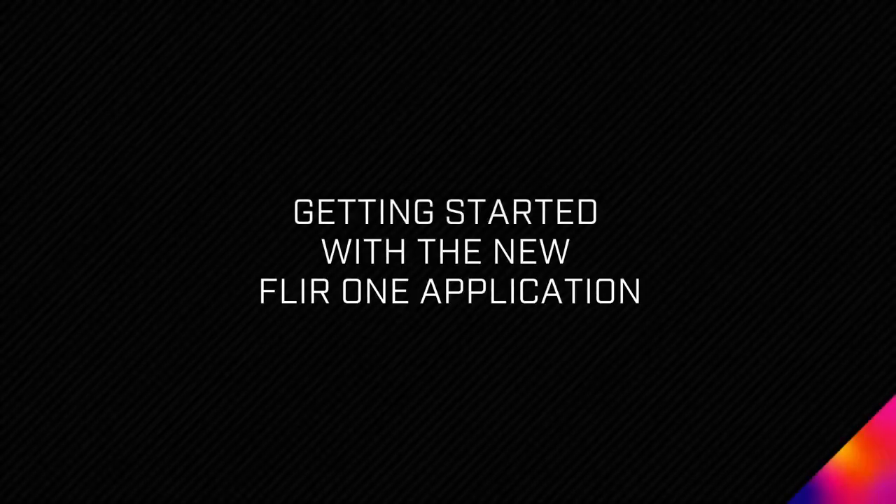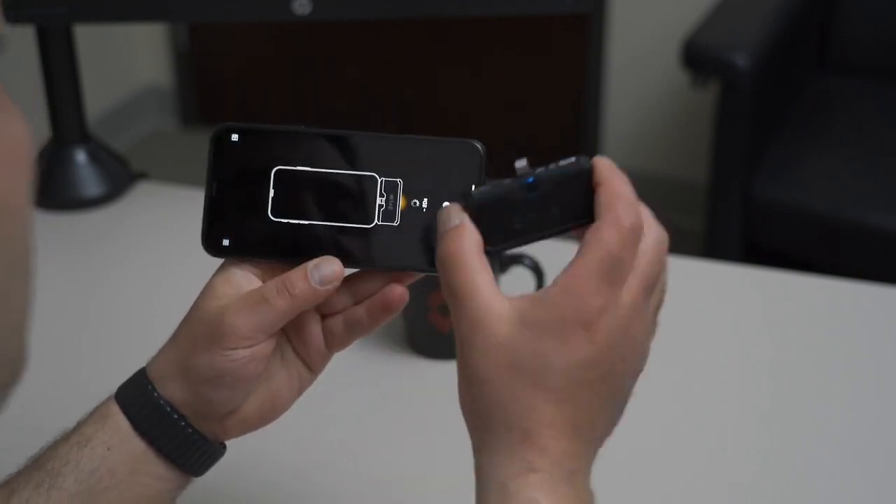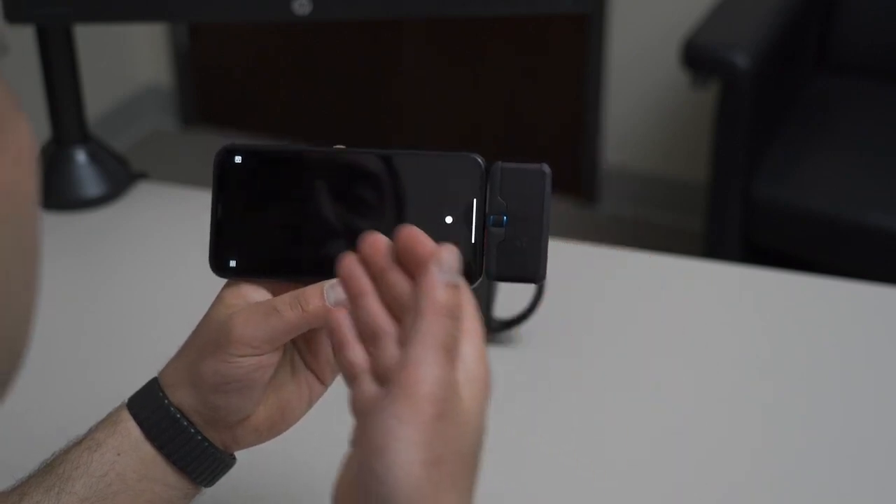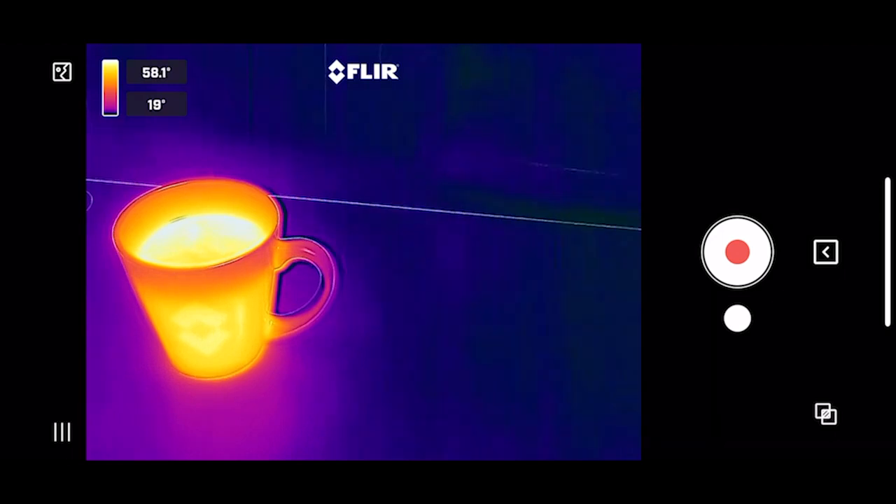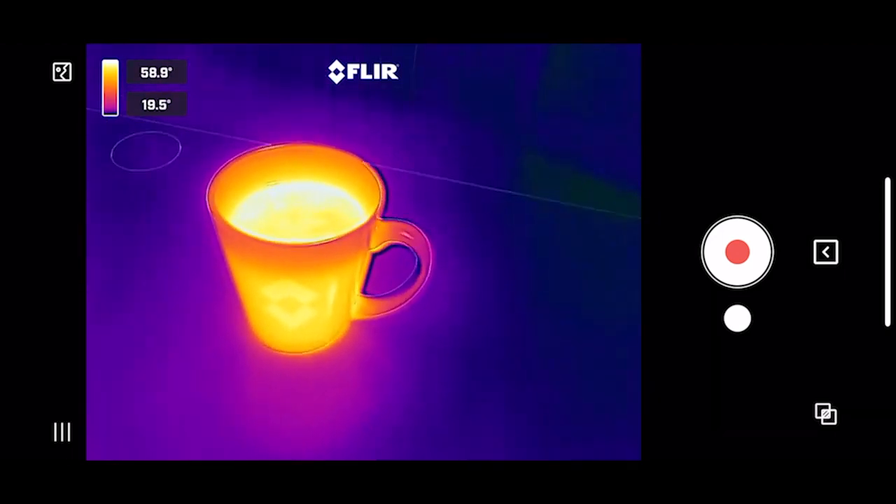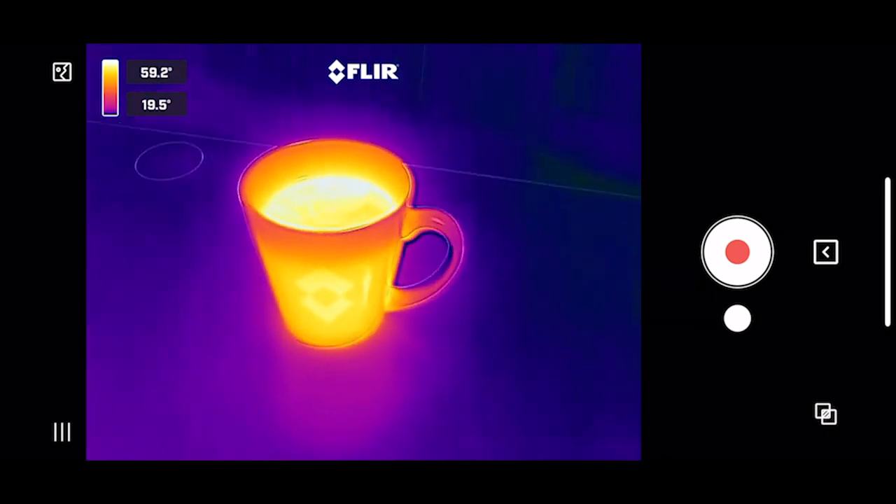Getting started with the new FLIR ONE application. I've got it already loaded up on my phone here, and I'm going to plug in my FLIR ONE Pro. Once you plug it in, the application will detect the FLIR ONE, and you're ready to go. So as you can see, I've got a hot coffee mug as my target, just as an example, to help us move through some of the features of the new application.